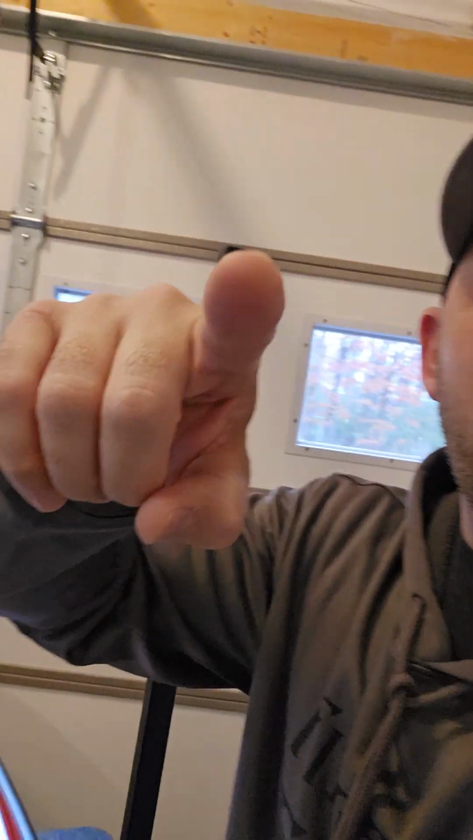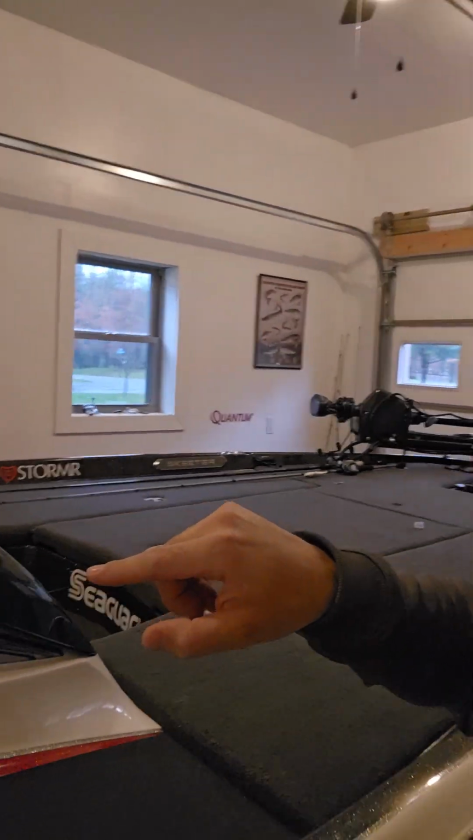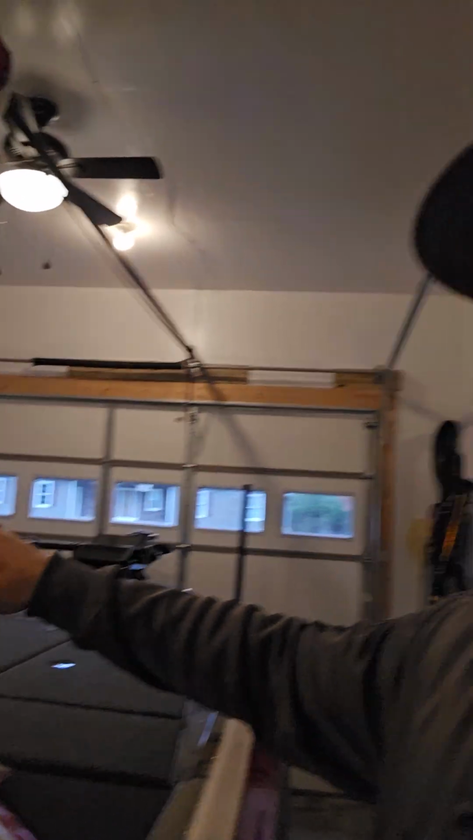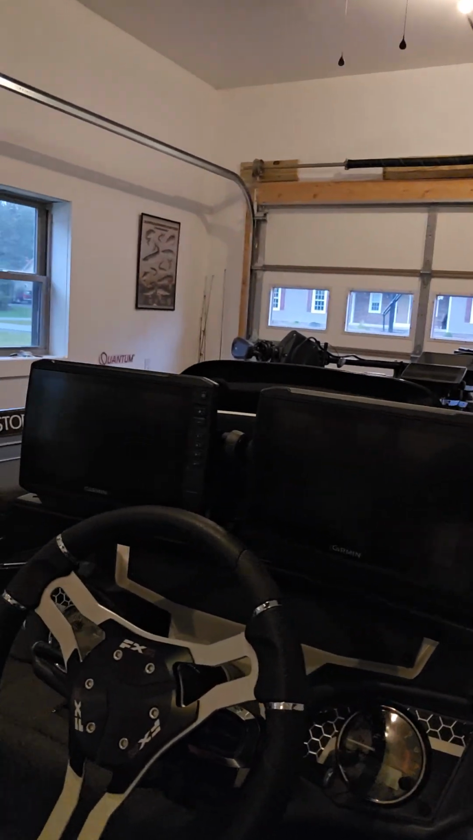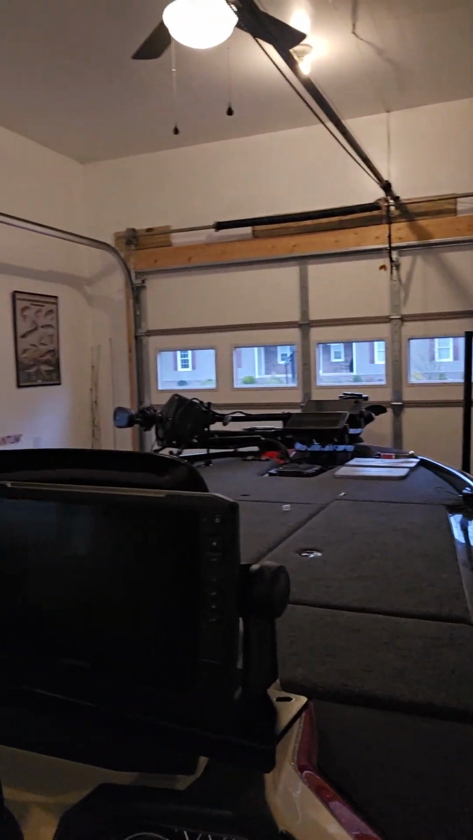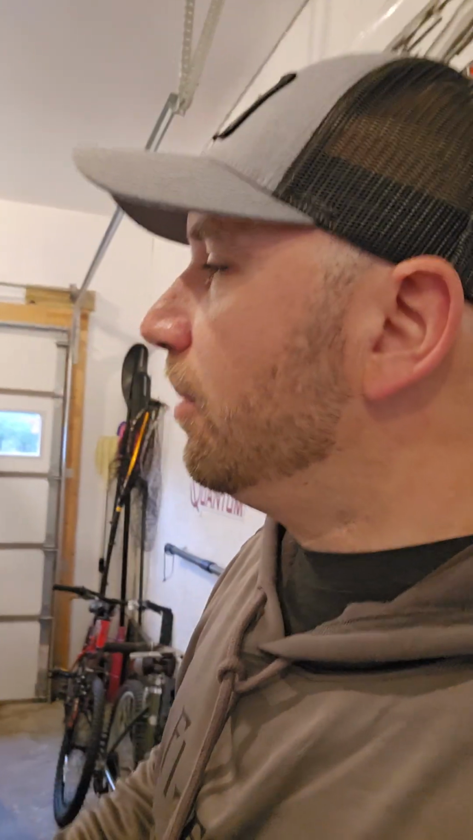I put two Garmins on the console of the Skeeter, where originally I had the Humminbird 12-inch graph that I removed and sold. So I got two Garmin 96SVs there, and that's about all I need. I mean, I could have went with 10-inch. I went with 9-inch. It's not too much clutter. They don't stick out too much, so it's not too bad of a setup there.